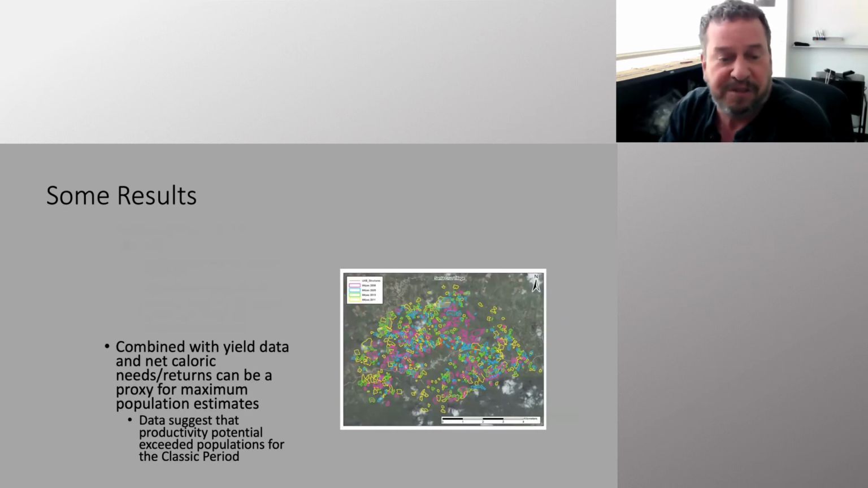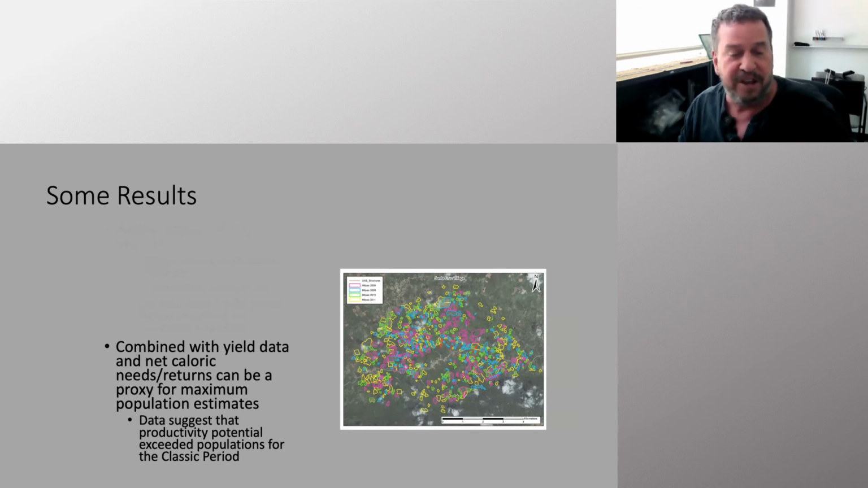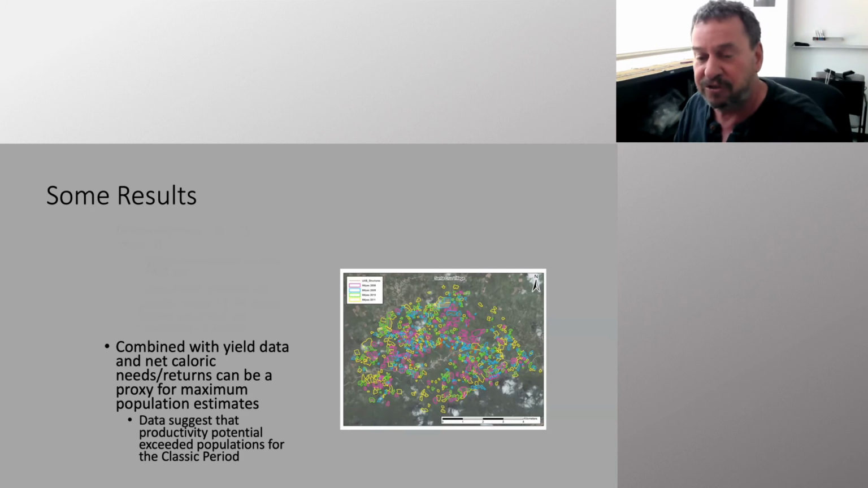So combined with yield data and net caloric returns from corn, we can begin to develop proxies for population estimates. And our data suggests that productivity potential exceeded populations for the Classic period, which probably allowed people to do other things like use some land to farm cacao or other types of products that might have been for an export market, which I think Amy will touch on in her talk.